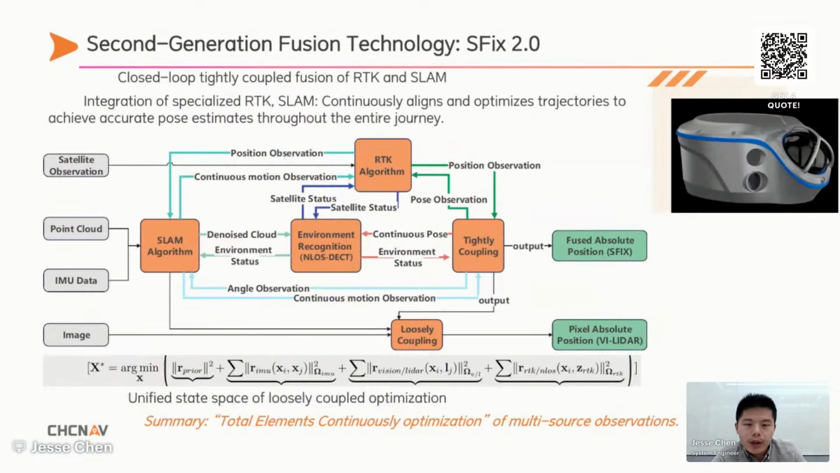So we brought out the second generation fusion technology, the SFix2, which employs a closed-loop tightly coupled integration of RTK and SLAM, as is more complex in the picture. At its core, it performs continuous optimization of all the multi-sensor observations within a unified state space.